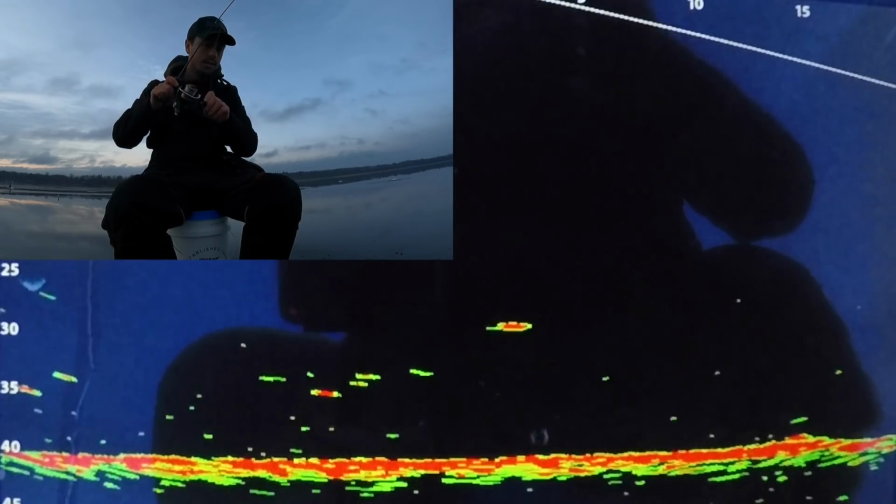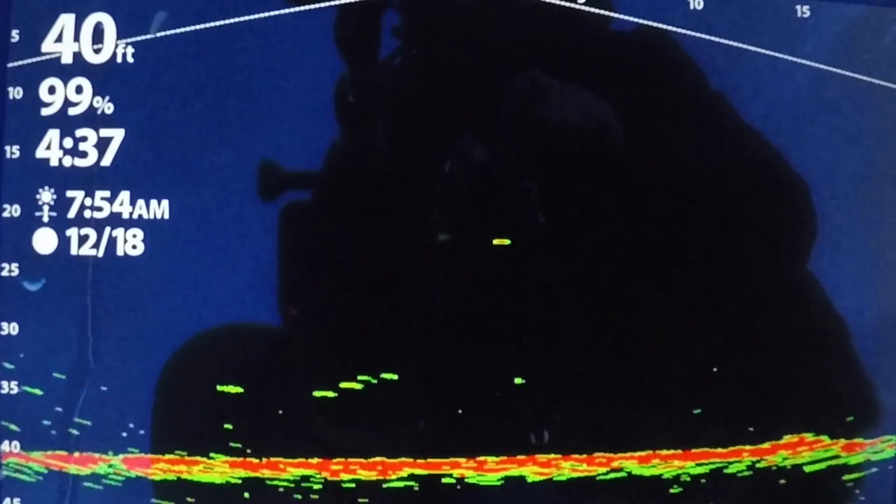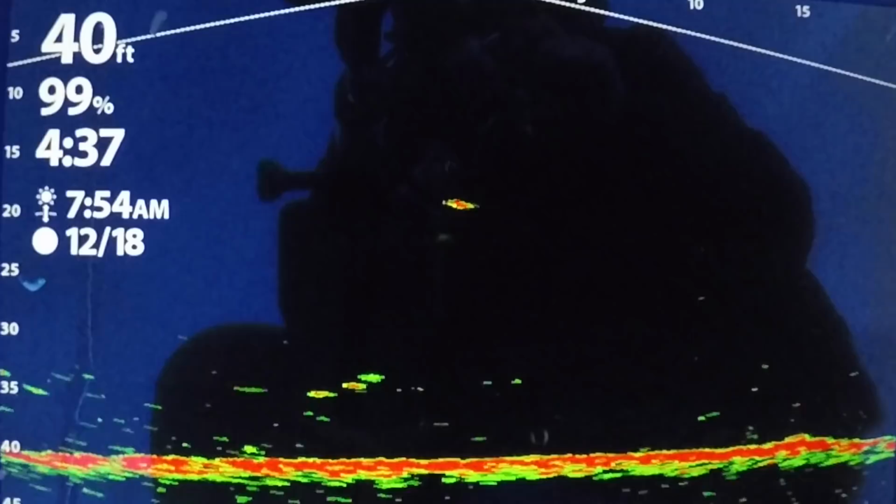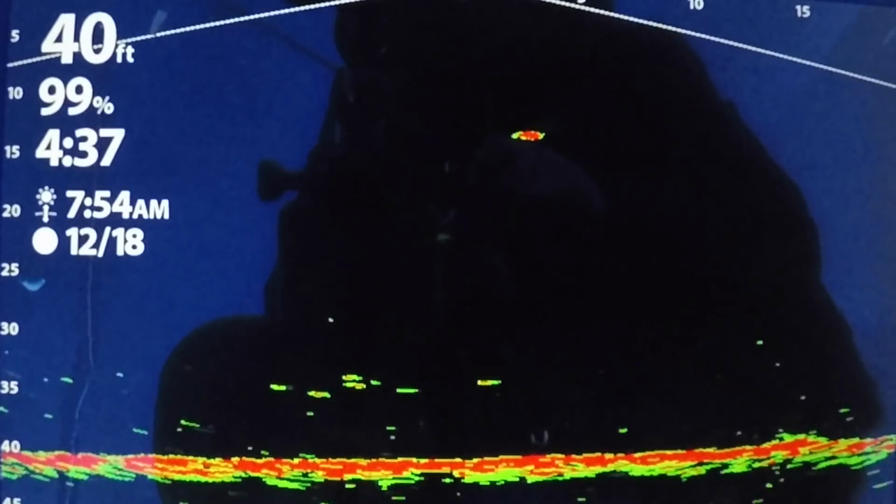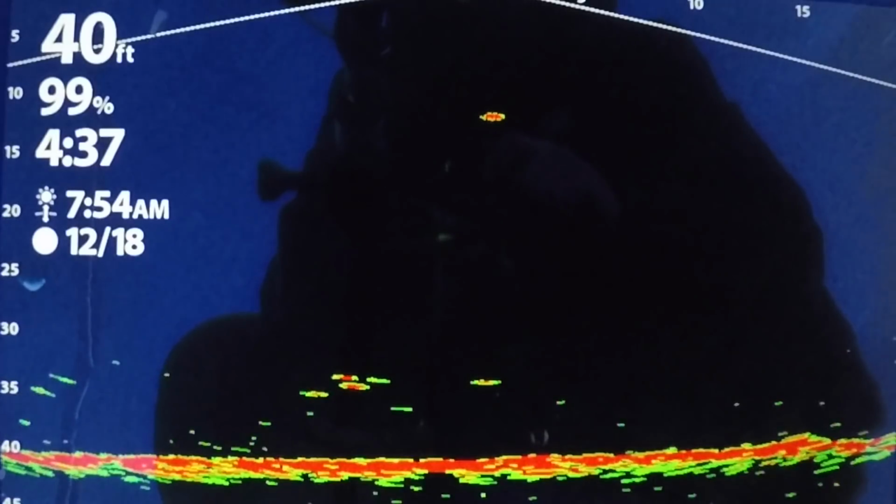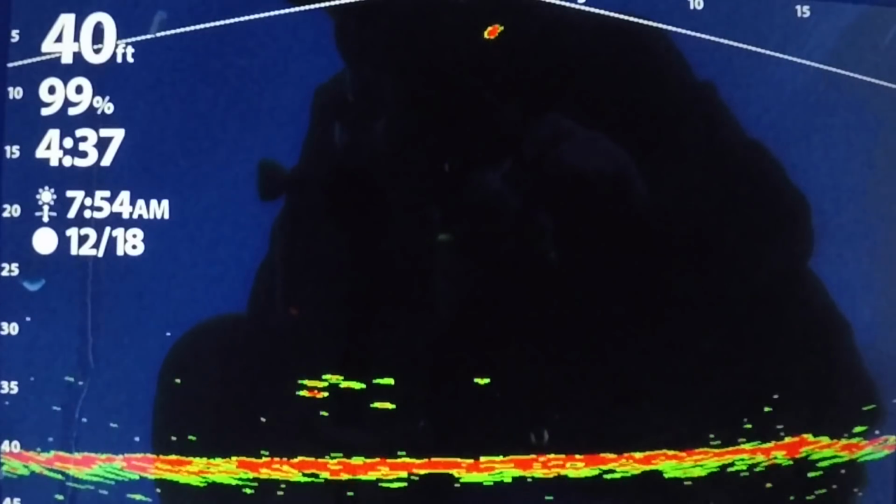There we go. This feels like it could be another nice one potentially. This is just 2-pound test, so I definitely don't want to horse the fish. I have my drag fairly loose. But let's see what we got for size. It should be coming up.